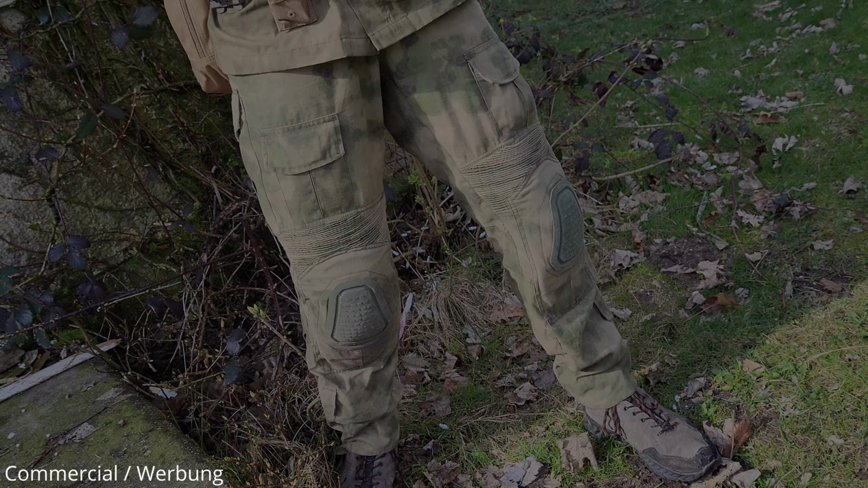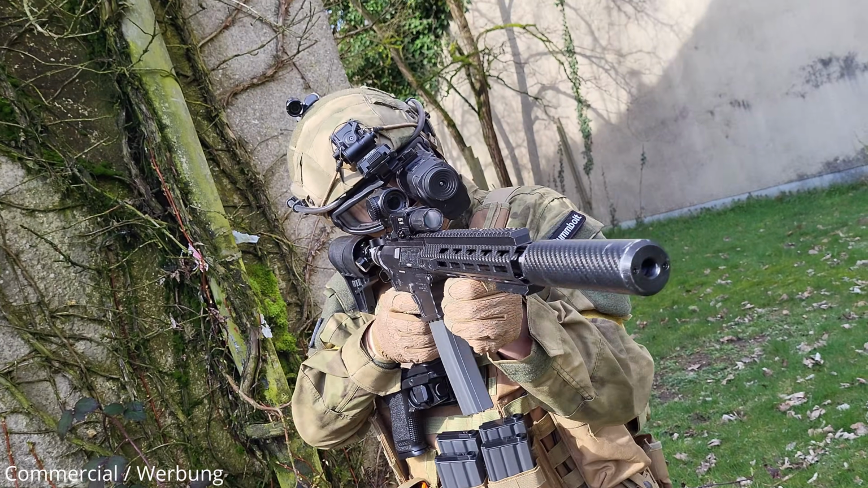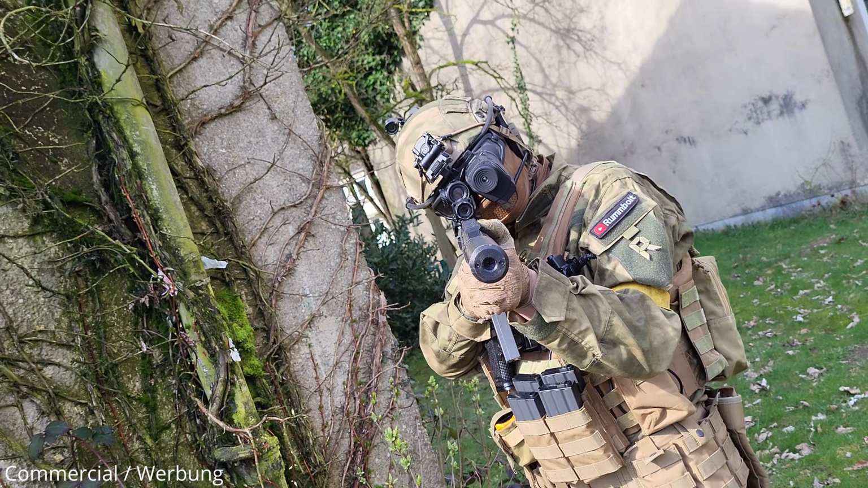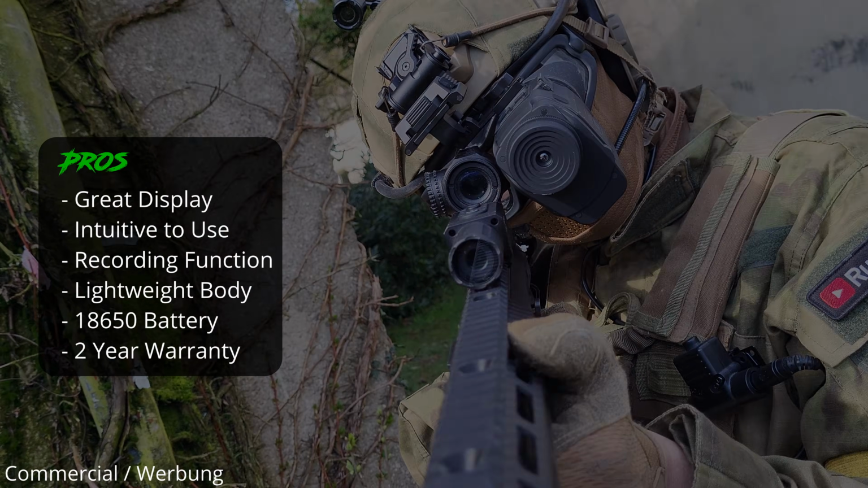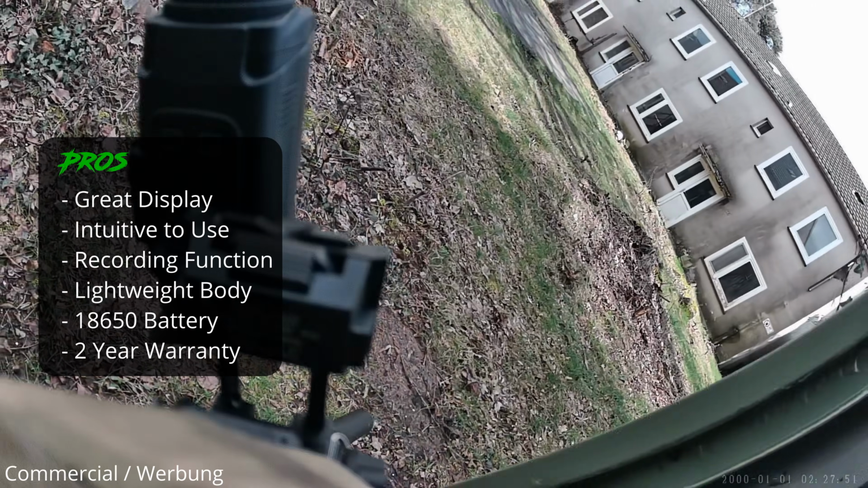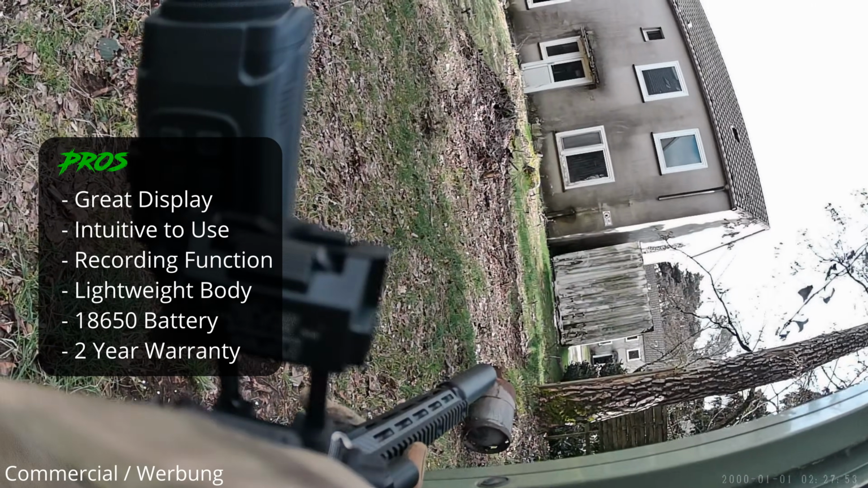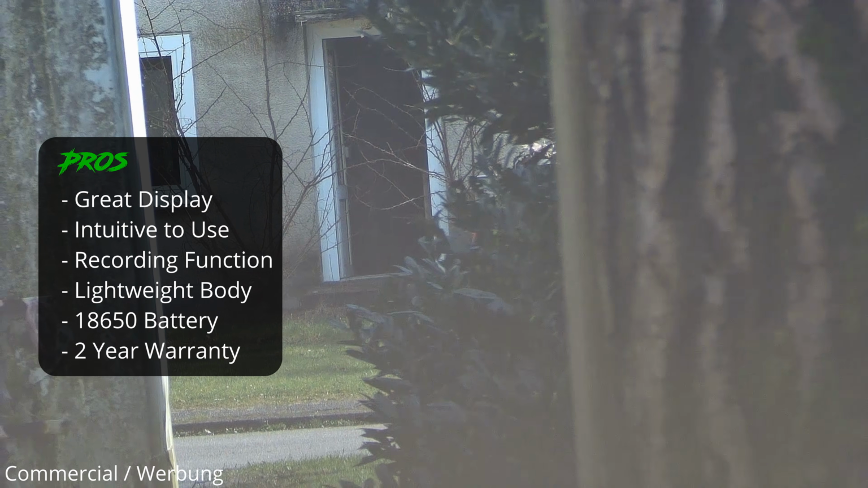Although I did not feel a major advantage over my opponents when using the Nightfox Arctic on the last game day, I still think we have a well-made product with a lot of potential here. I really appreciate the Airsoft-oriented features, the intuitive usability and the lightweight construction. Also the very popular battery type and the 2-year warranty are a plus for sure.